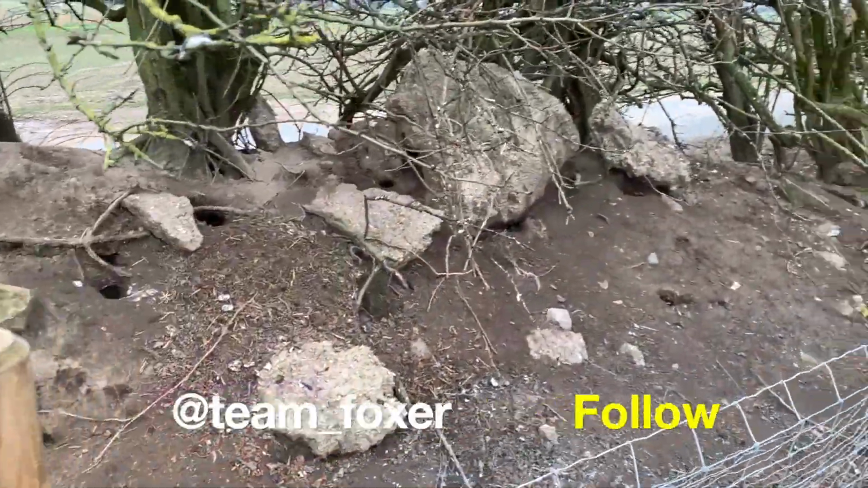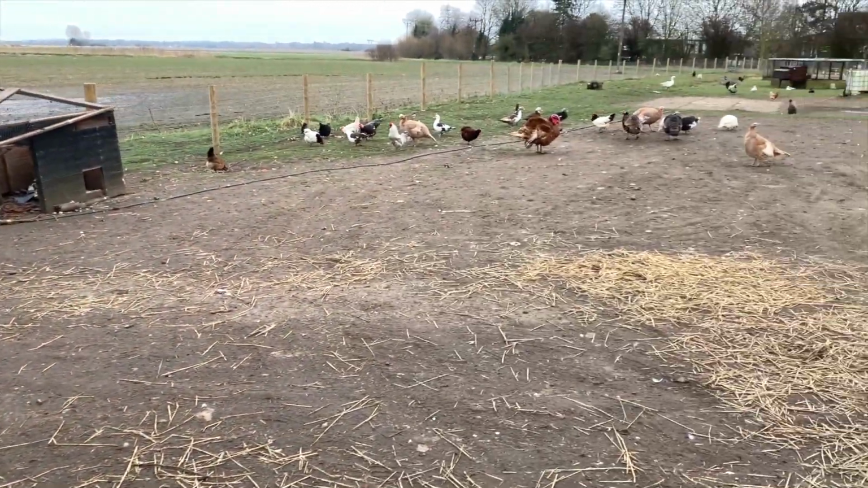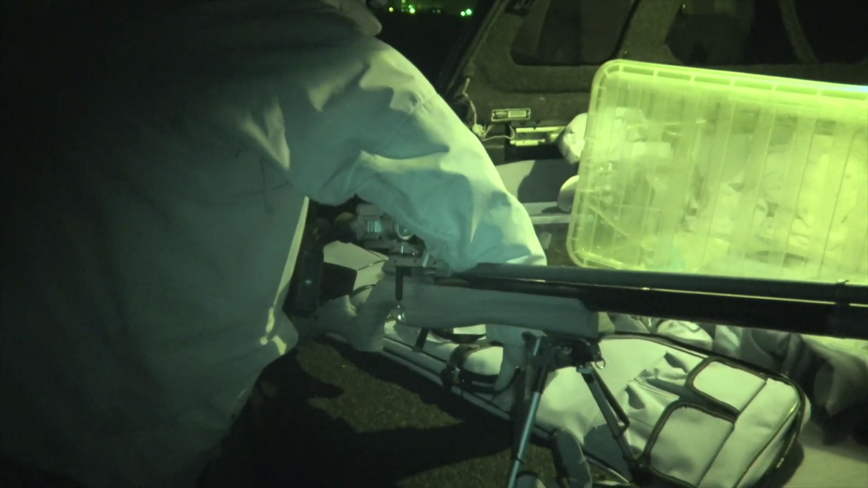So, a couple of days prior to shooting, I went down during daylight hours to try and scope out some of the likely spots that we would be seeing rats and check the distances using my laser rangefinder so we could set the rifles up to be pinpoint accurate at those average distances.